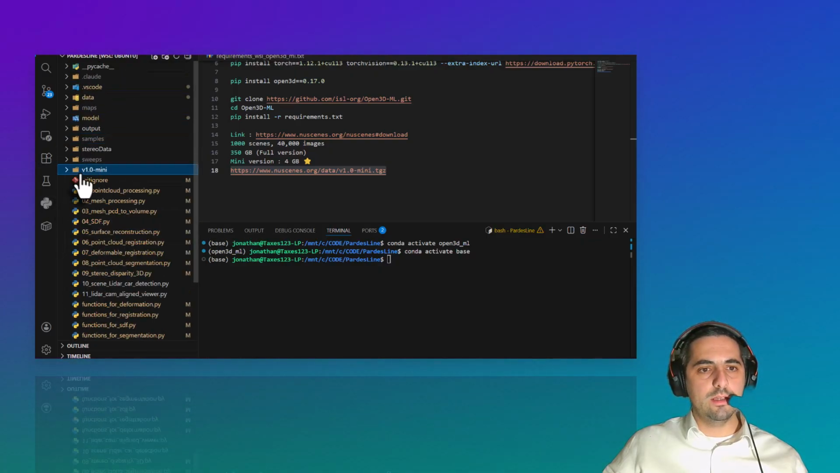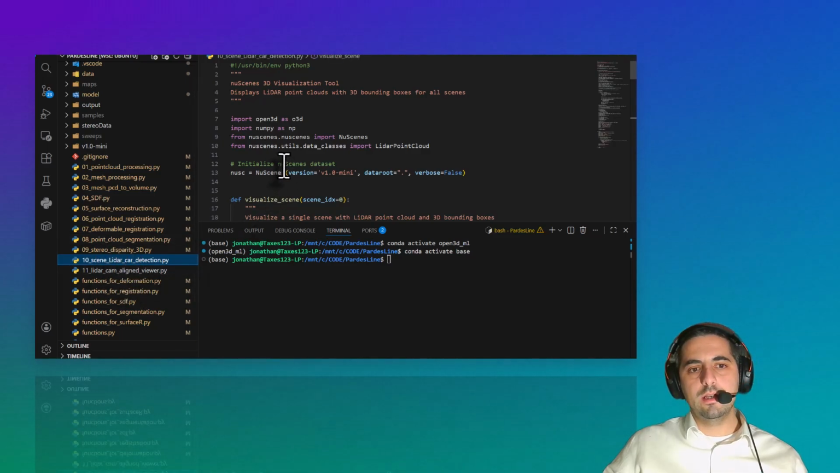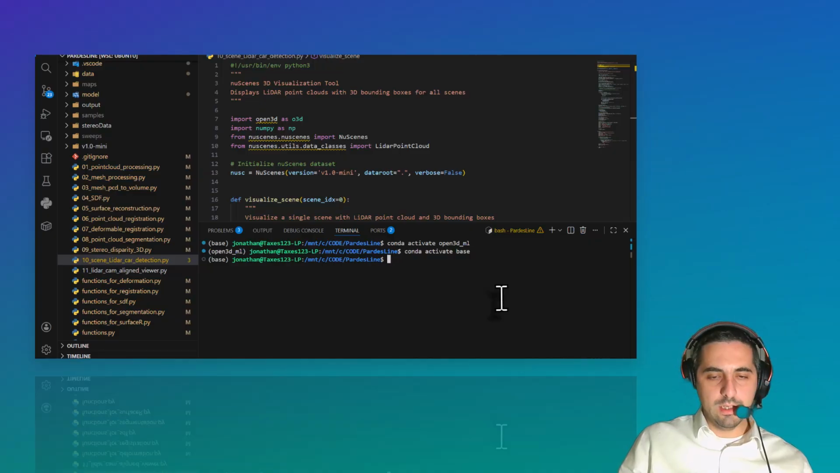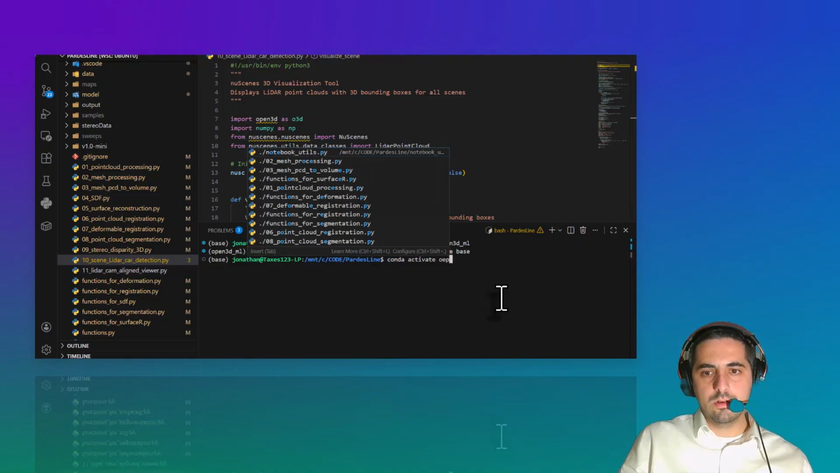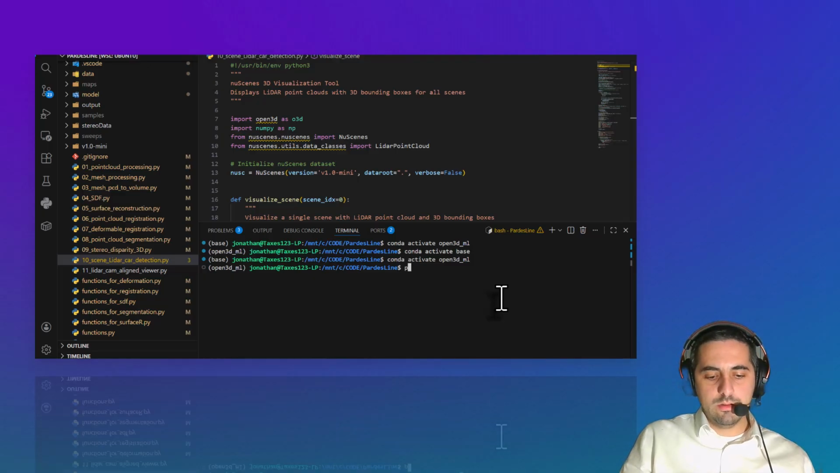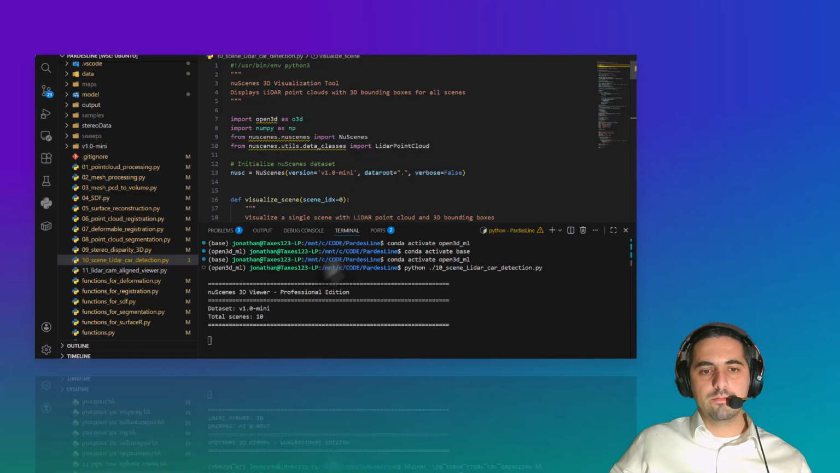Okay, so let's go ahead and now execute our new module, the 10 cell LiDAR car detection. To execute it, again, let's activate Open3D. Let's do it like that. And now Python, and then execute it. So let's now see what the result of that is.